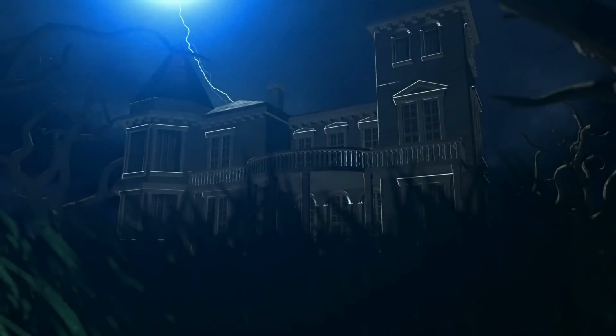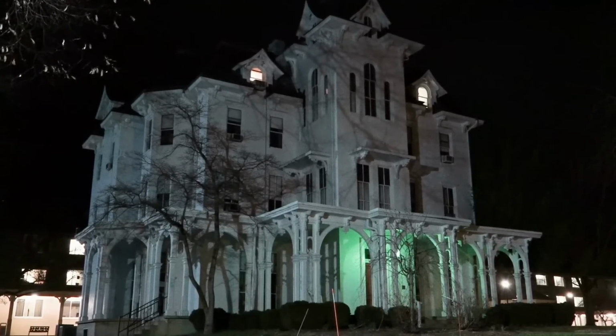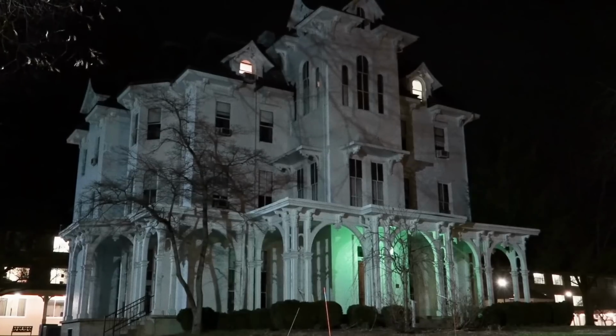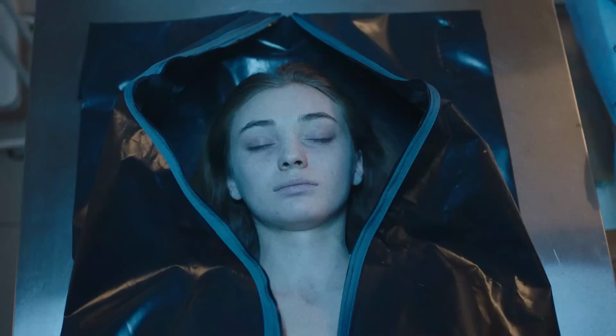Now, I'm sure we all know someone who claims they live in a haunted house, or some variation of that. Well, this next young lady claims she lives in a haunted house built in the early 1800s, where strange, unexplained events have occurred for as long as she can remember. Creepy noises and mysterious footsteps in the night.